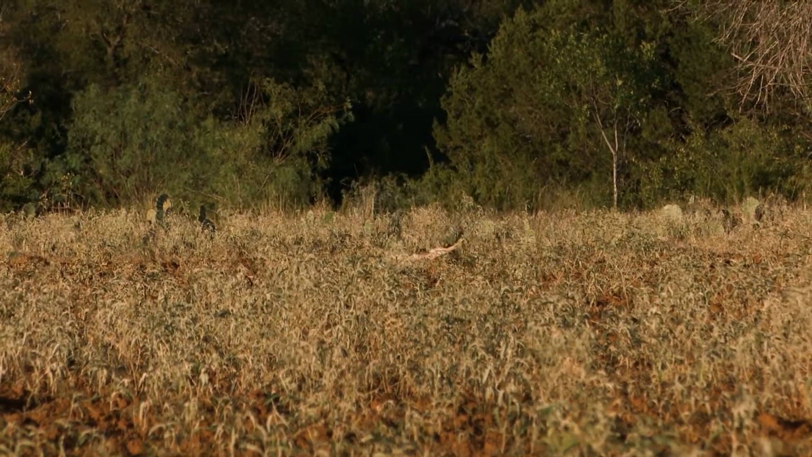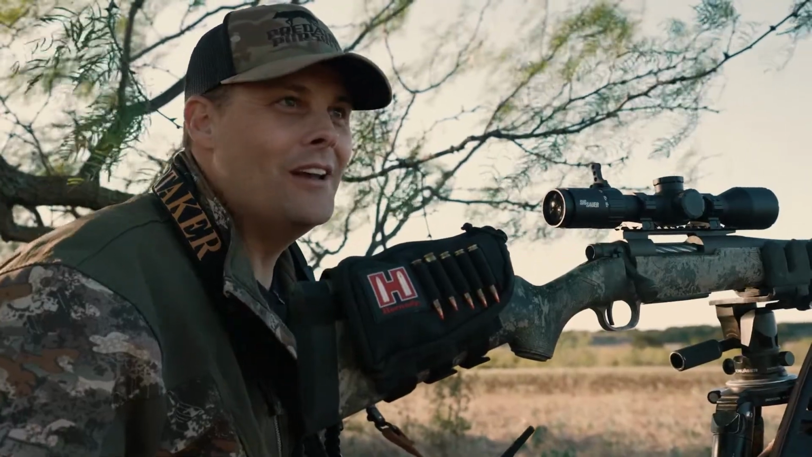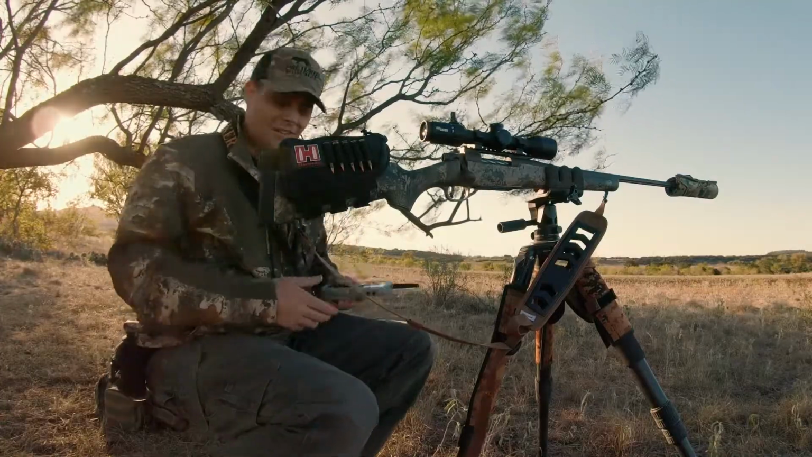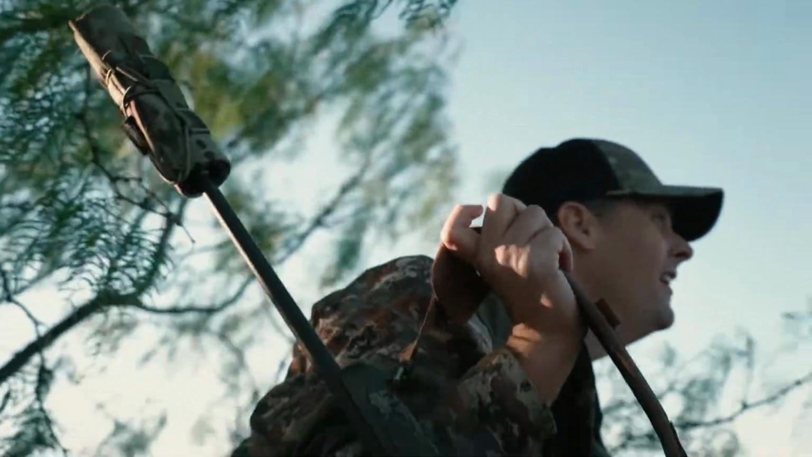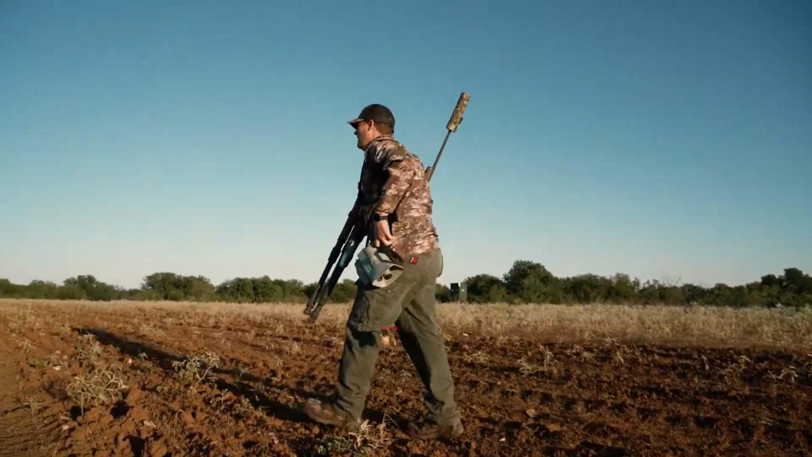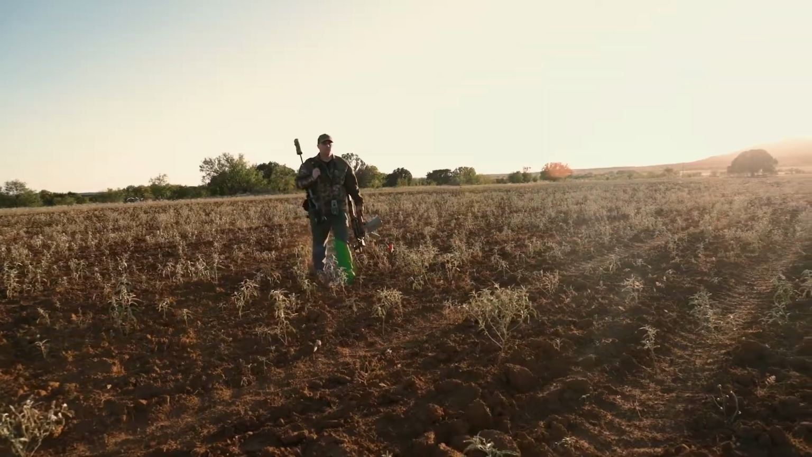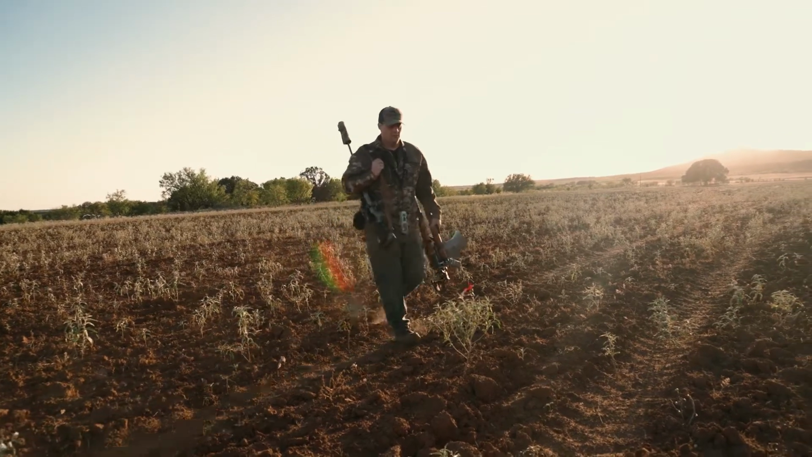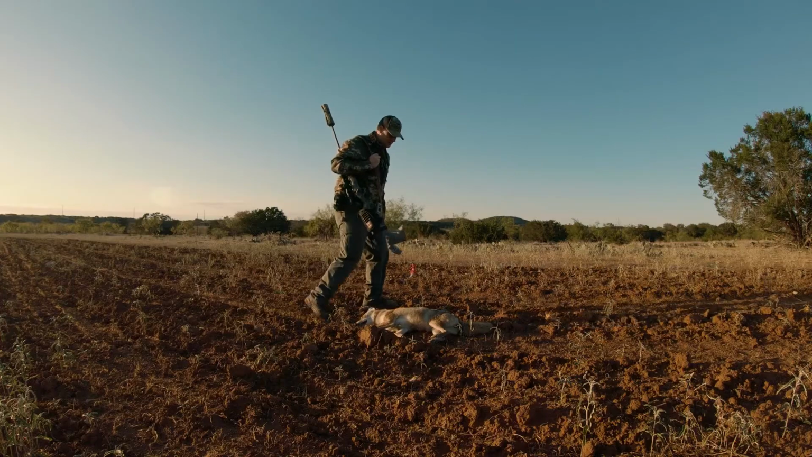First kill, man, first kill of the year. That's the way to start the season. It's early October. He liked what he heard on that one, so heck yeah, let's go look at him. Woo. That's a big coyote. Nice.